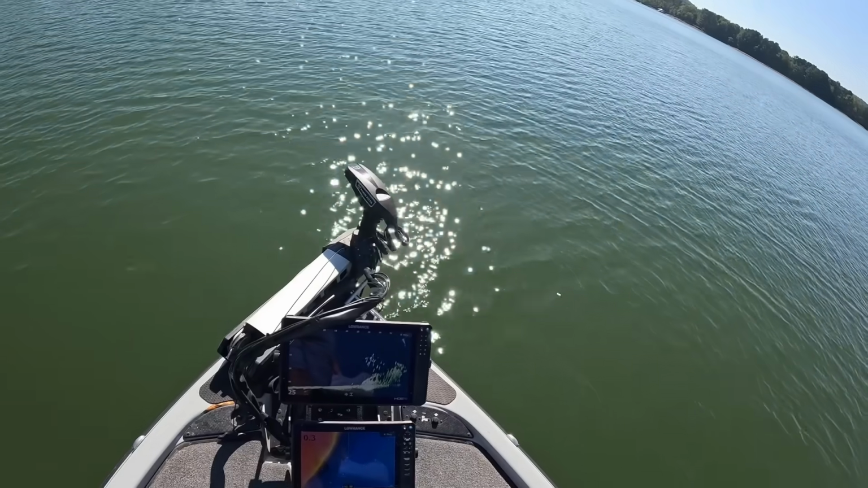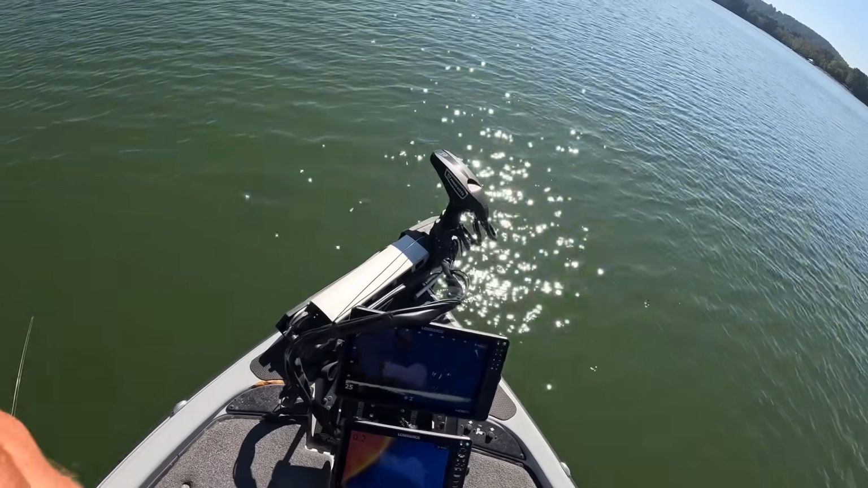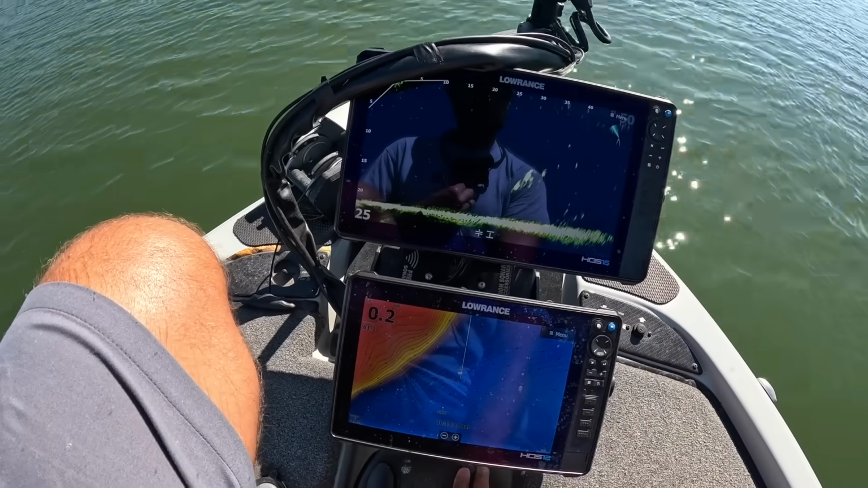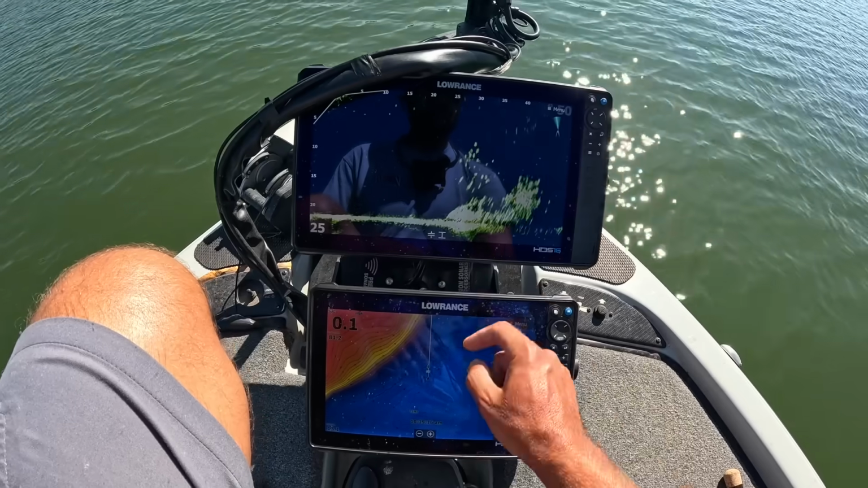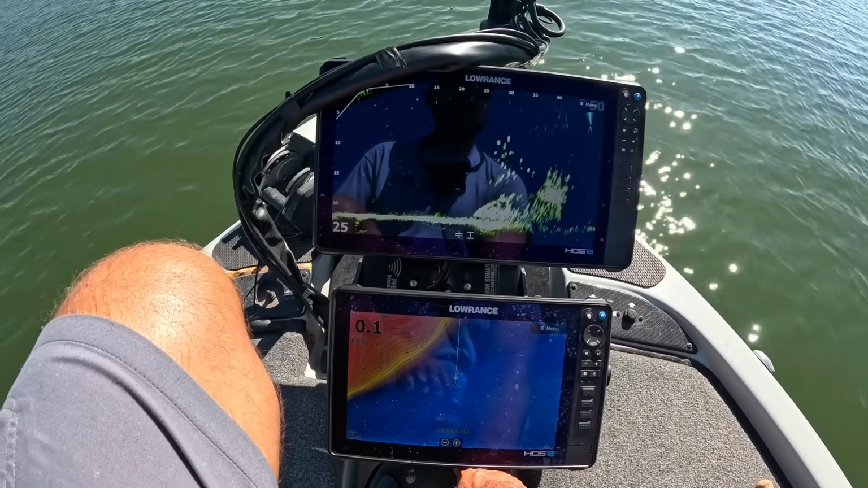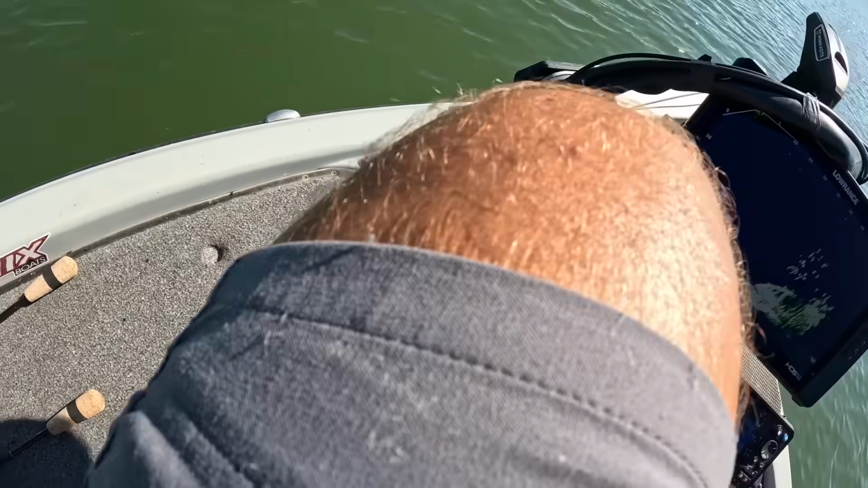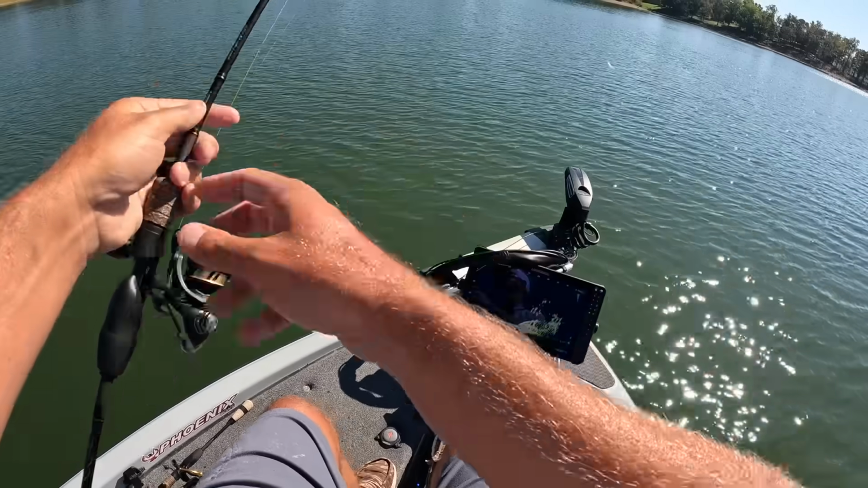Now check this out. Pretty good sized brush pile. They're sitting right out on the bushy end of it. When I pan right here, you'll see them all sitting right out there. I mean, there's a wad of them. There's some big ones in there too. All that stuff sitting up high there, that's little bitty stuff, little bluegill, stuff like that. The big fish are sitting down in it.